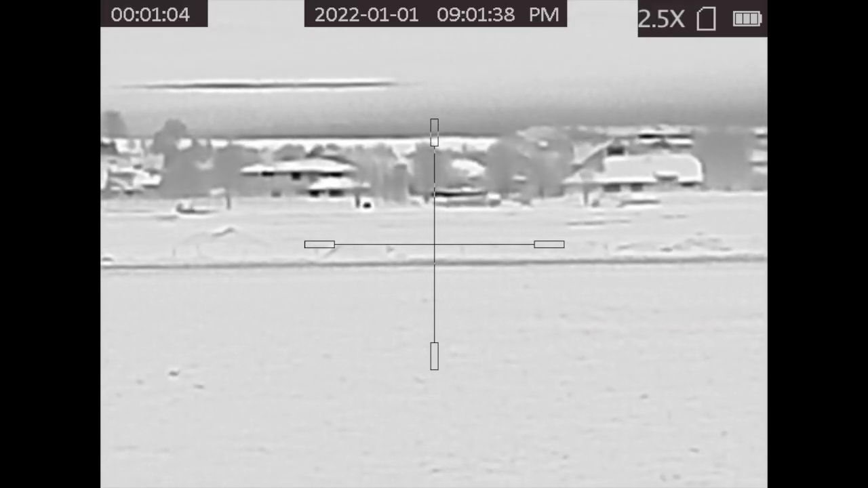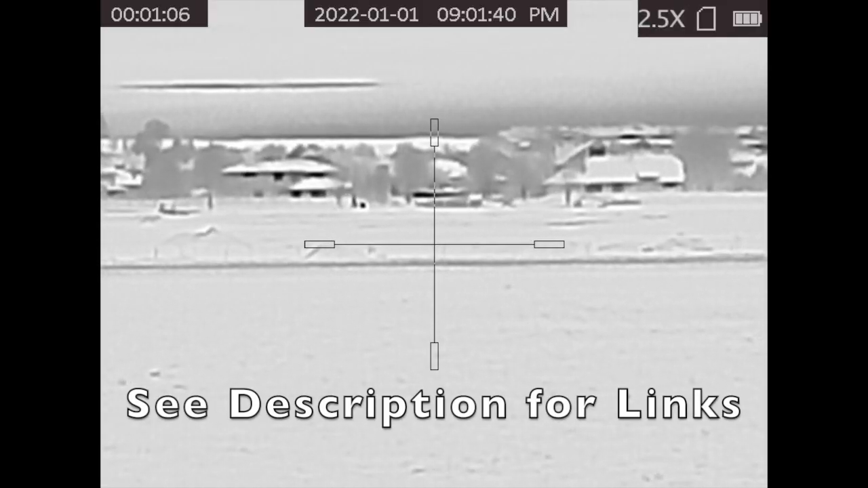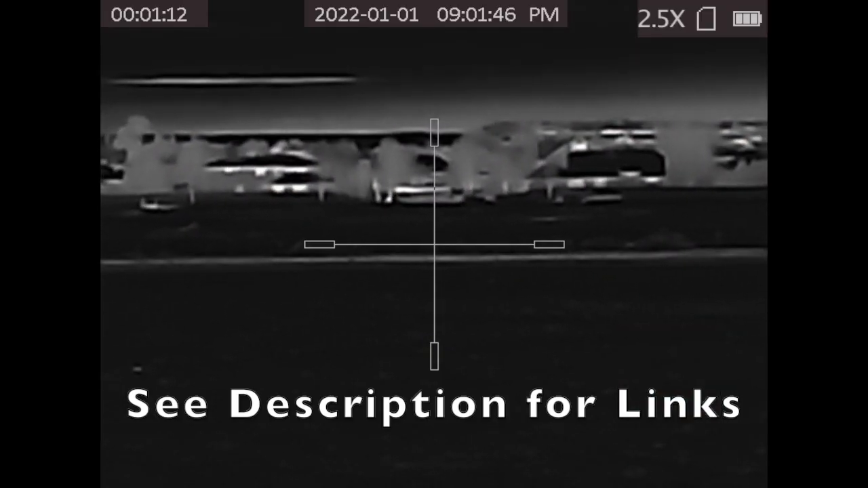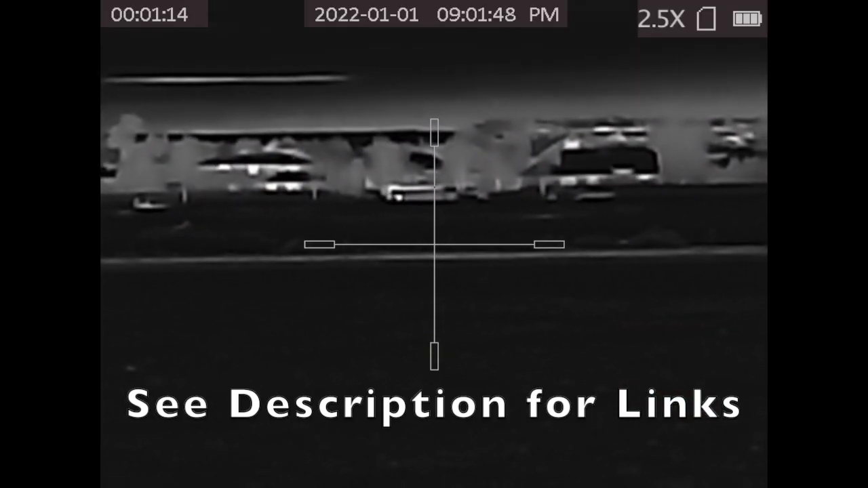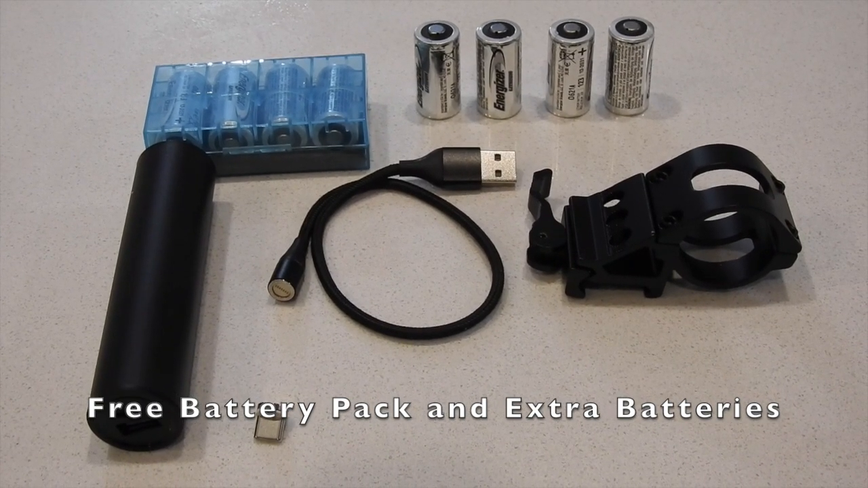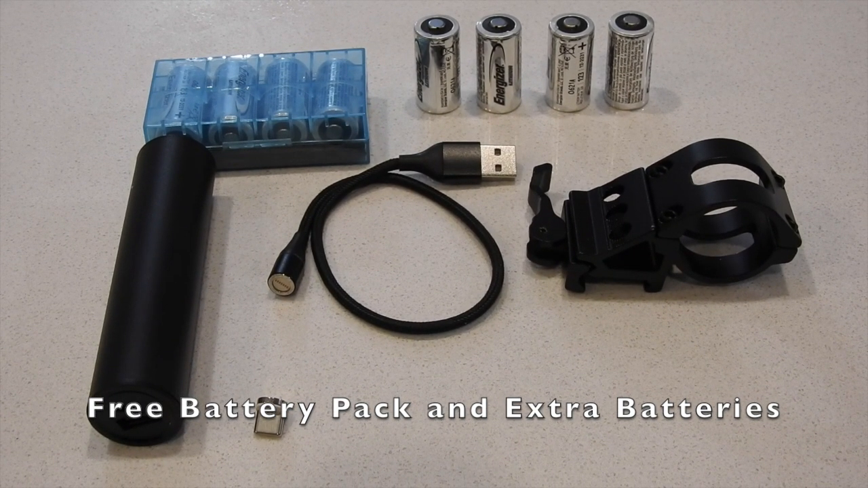Also, one of the cool things about the battery pack that comes with this, it comes with a magnetic charging cable, and the magnetic charging cable also works for downloading the videos straight off of there, and we have a tutorial video on how to do that. And the magnetic cable protects the charging port so that it doesn't get damaged, if that cord ever gets ripped out of there.